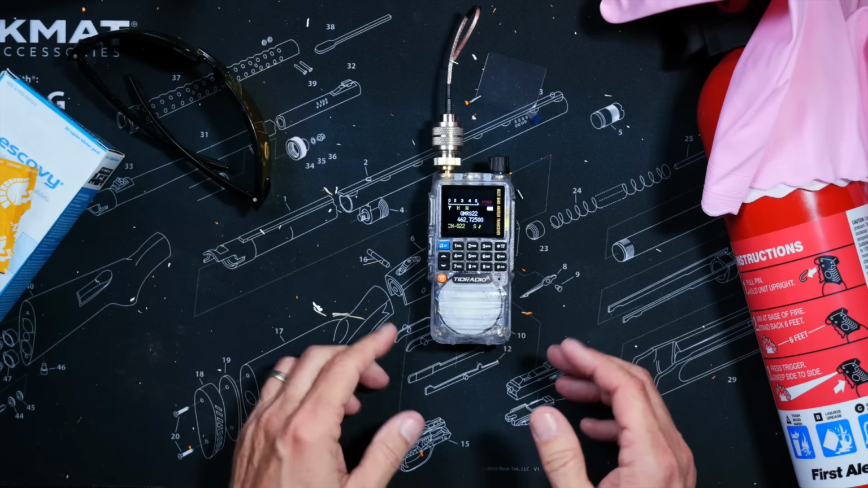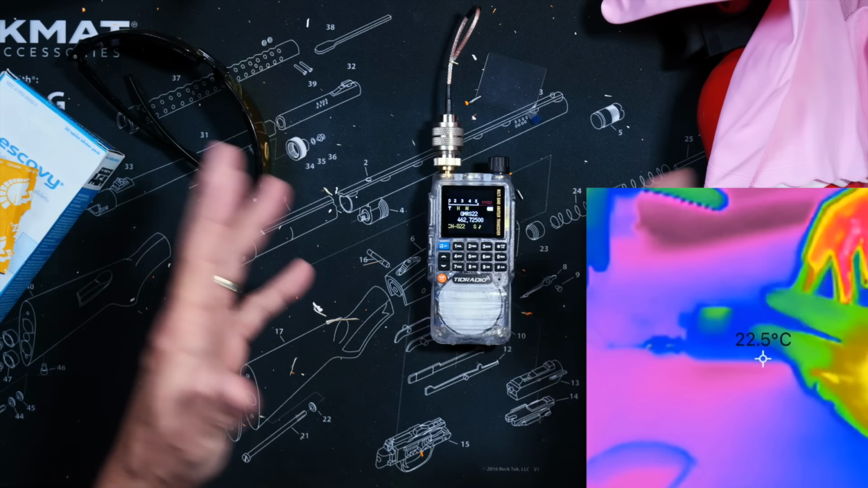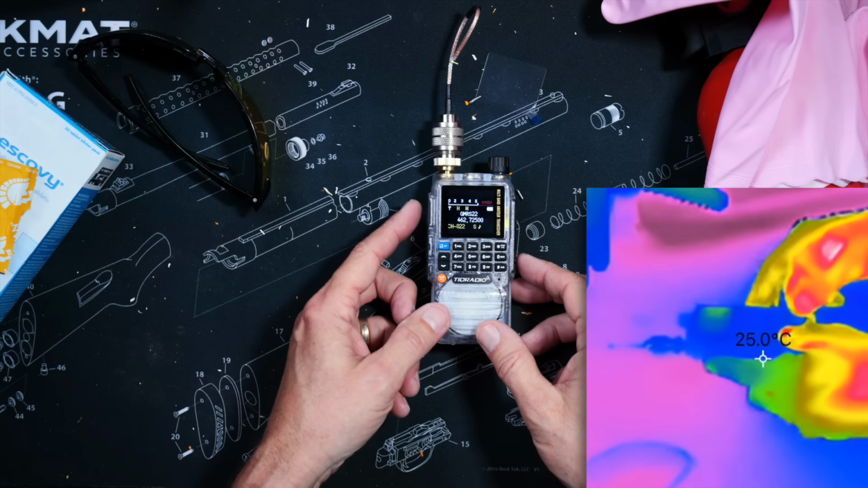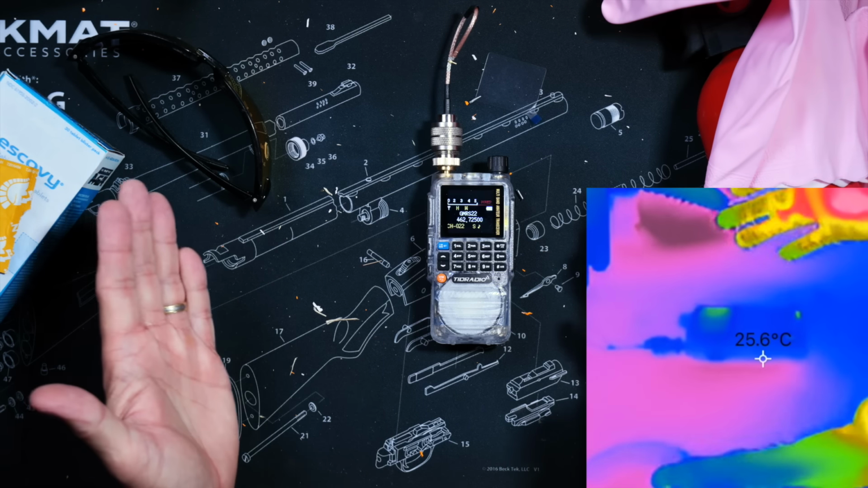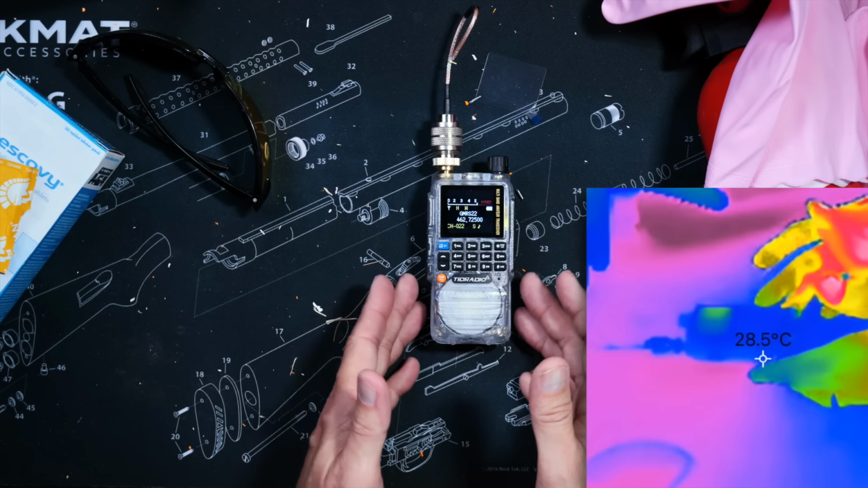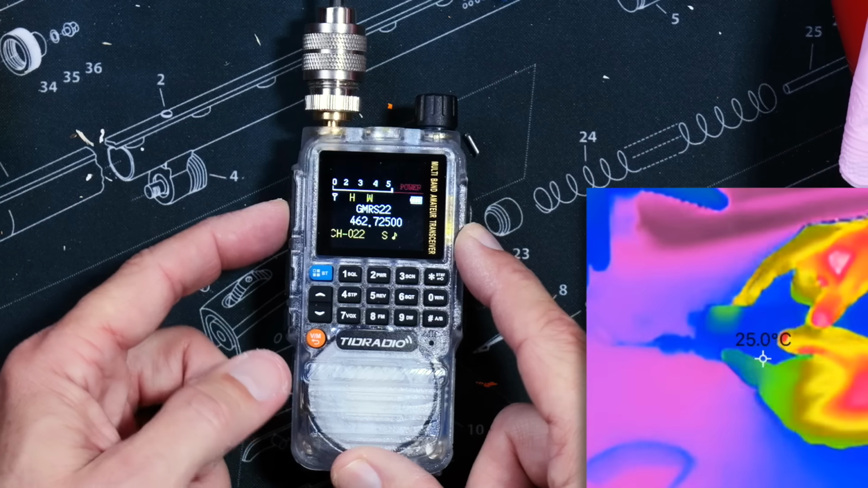Okay, now let's do some science, bitches. The radio is powered on. The thermal camera is rolling. I have all the safety equipment, so let's transmit and see what happens. Okay, that was just a quick transmit. Radio still seems to be working, even though it transmitted into a dead short. Temperature didn't get too high, it didn't explode, it didn't catch on fire. So far, this is pretty boring. Let's do it again.